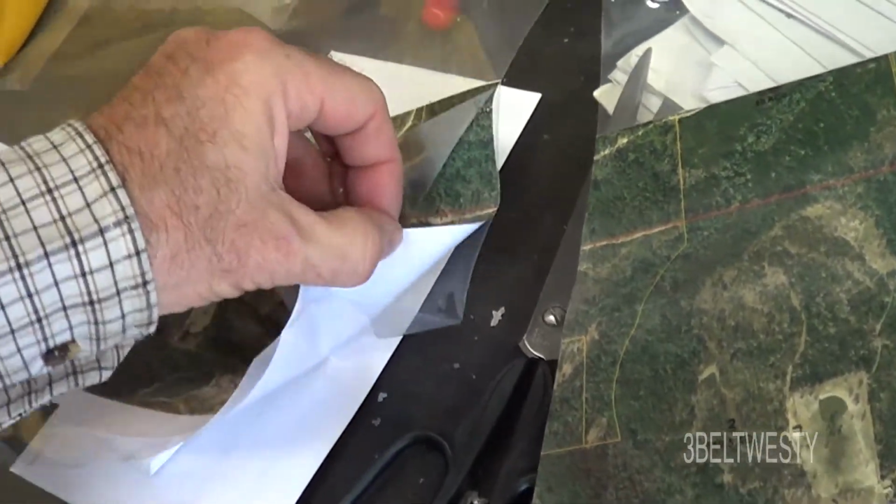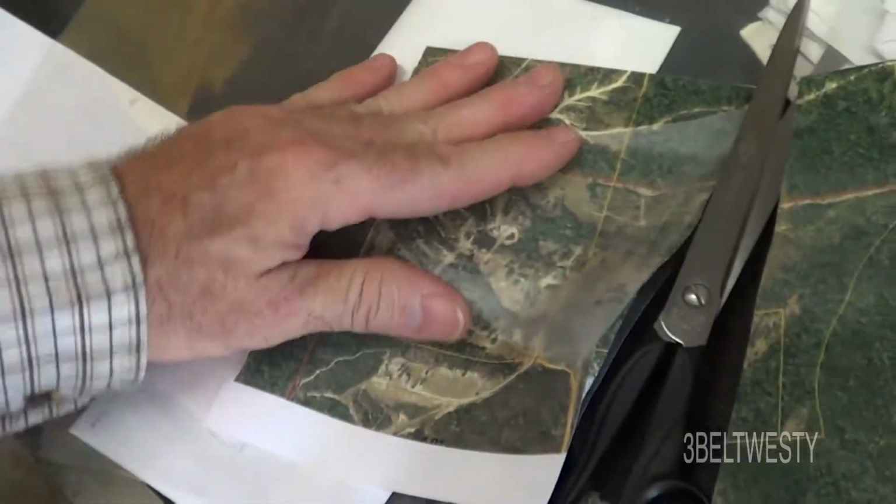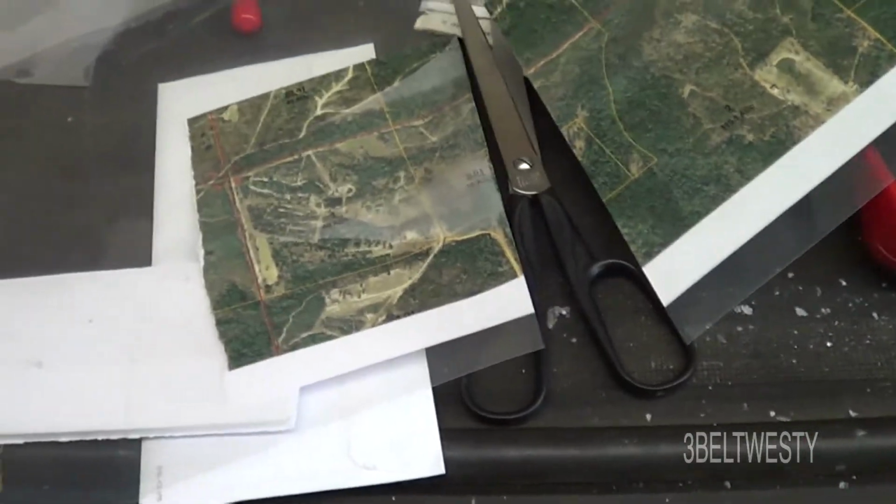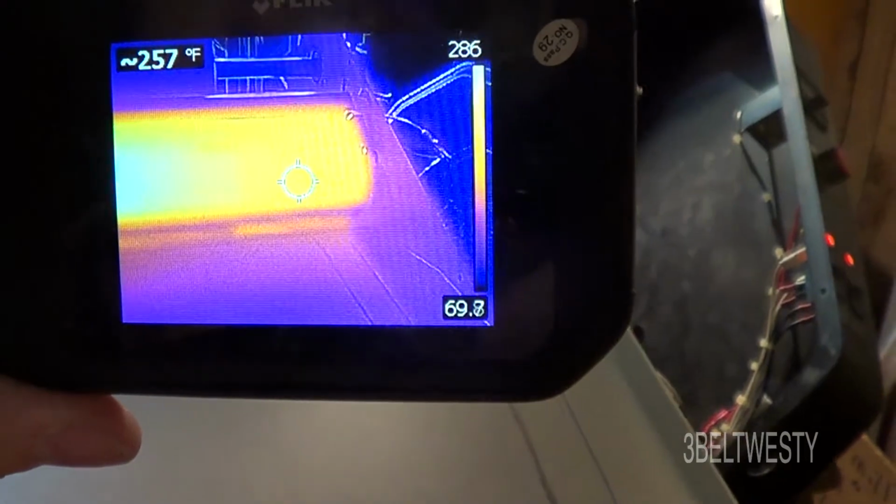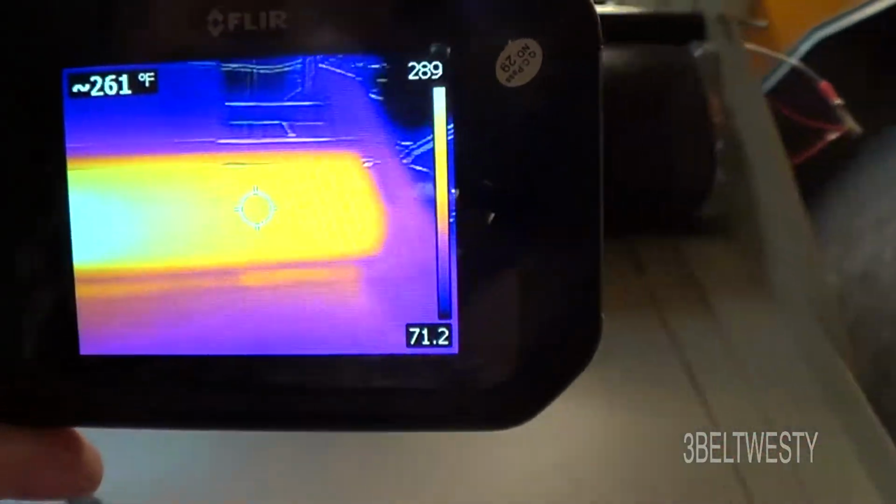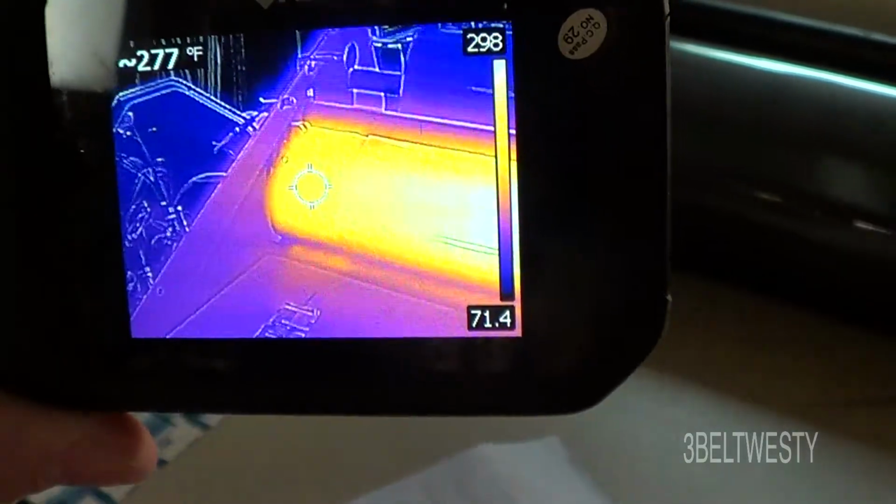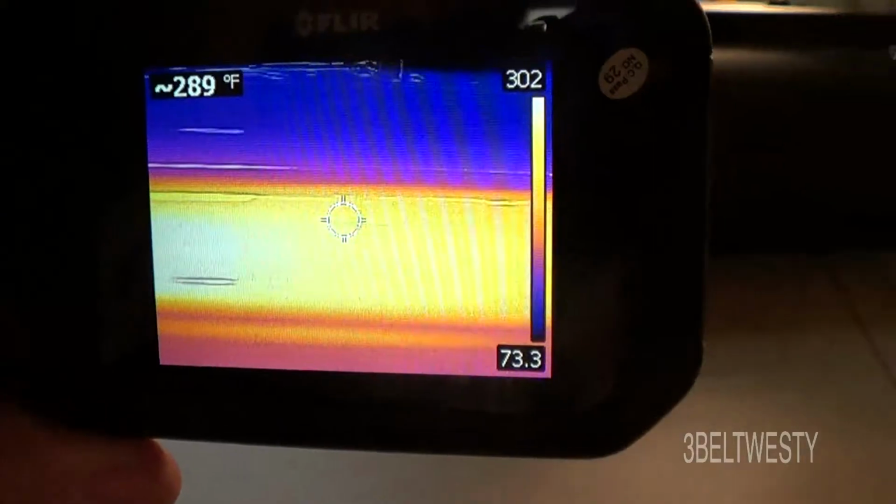That can happen sometimes with inkjet too. There's a coating on there. So it bonded to itself, but not the paper. 258, 277. So it's a little bit hotter on this end than before.